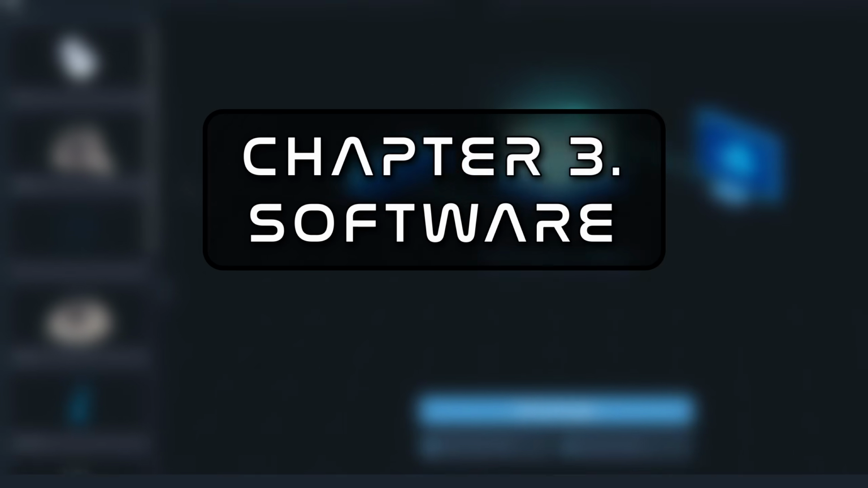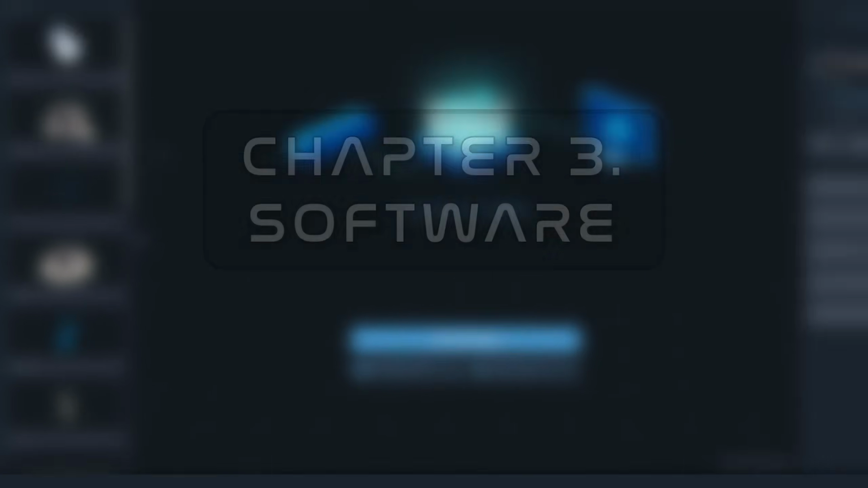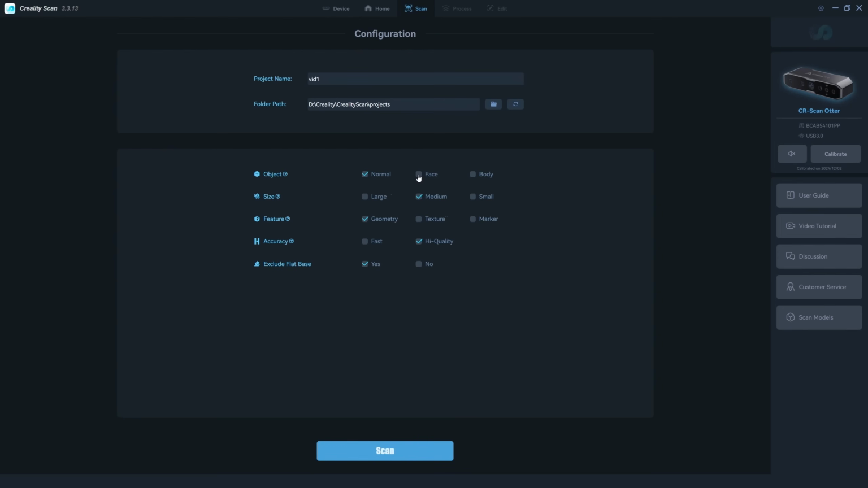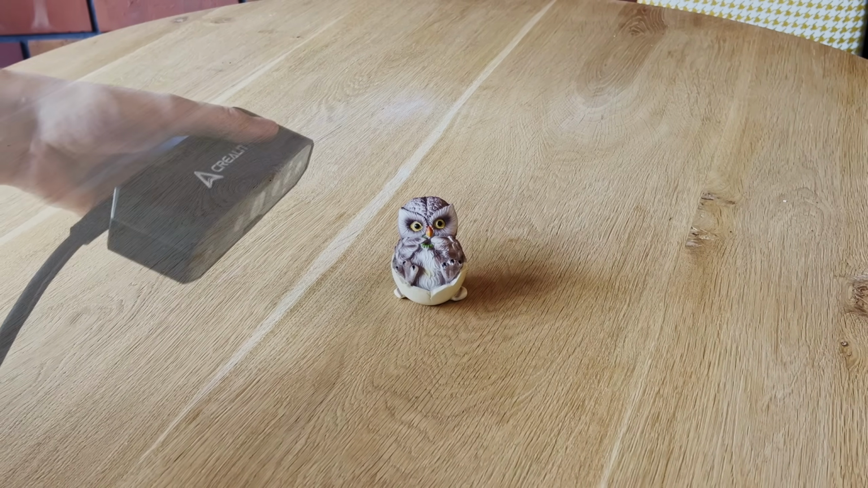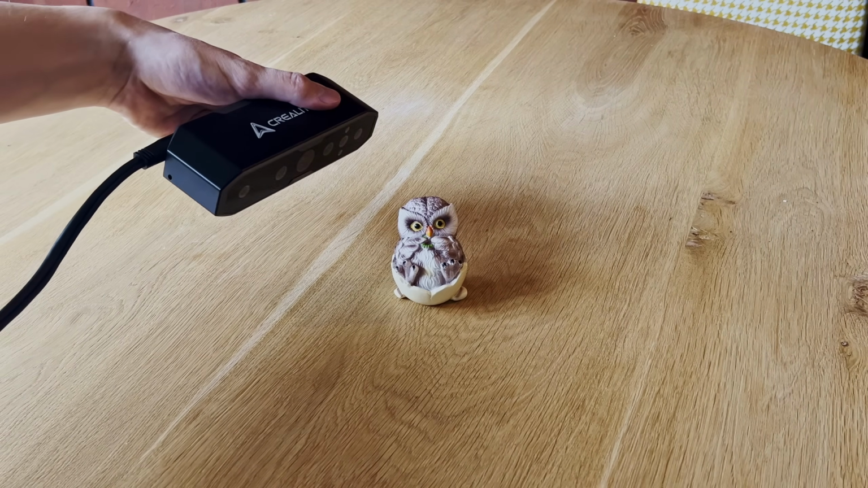To operate the scanner, I had to download a dedicated software. To start a new project, we must specify its characteristics, such as size or preferred accuracy. It's very simple and intuitive, all the features are pretty much self-explanatory.